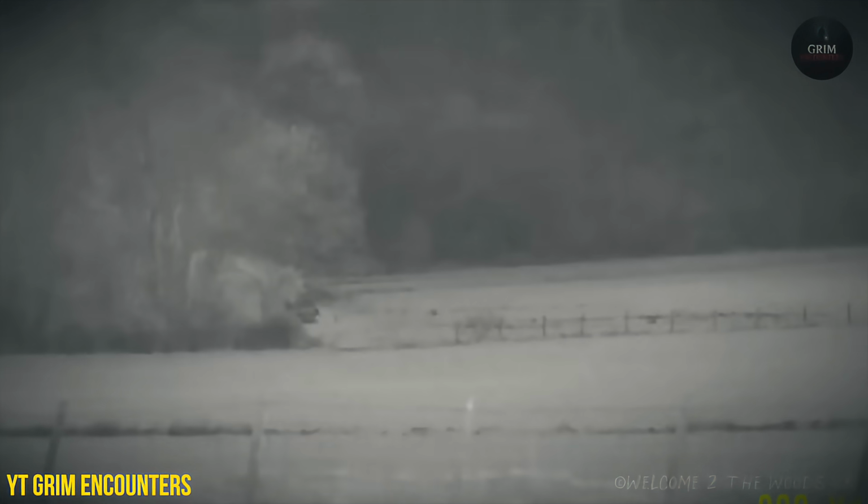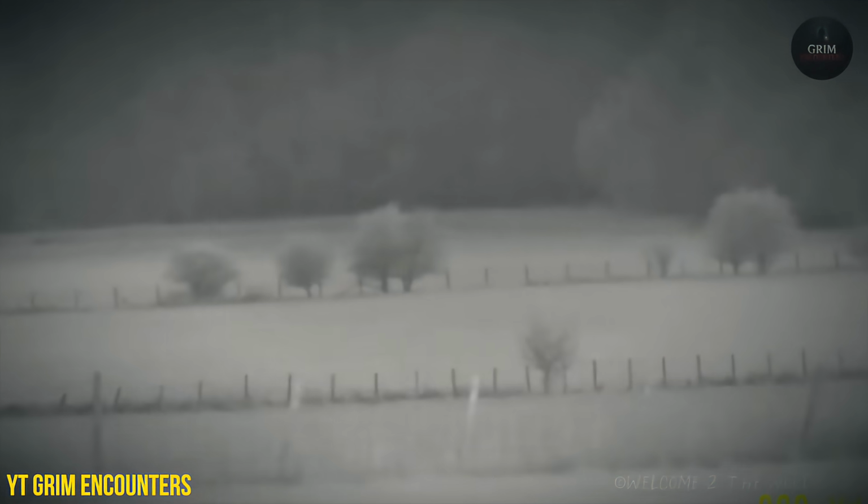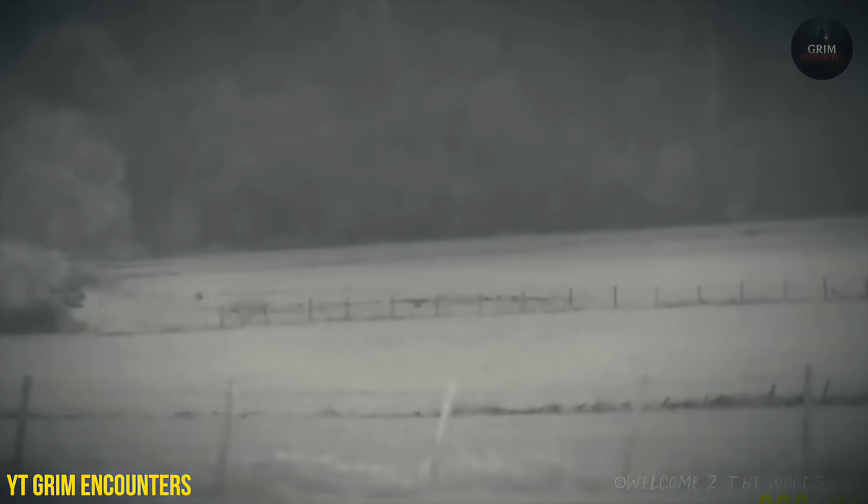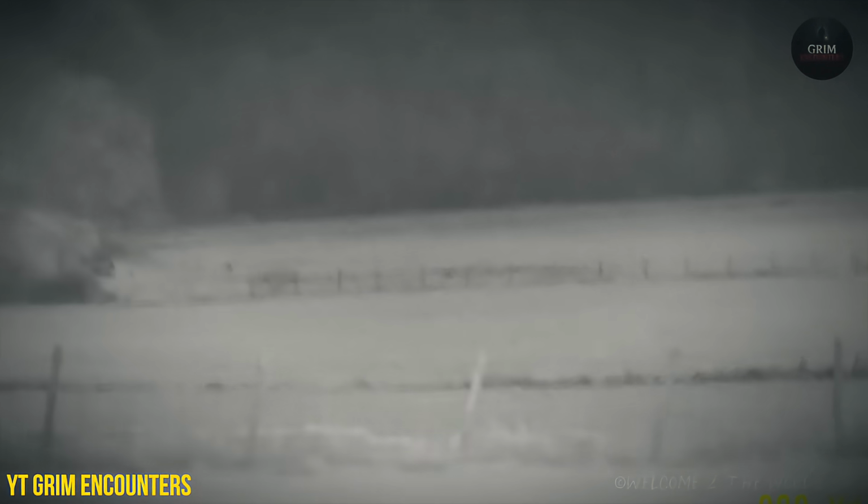I definitely don't think it was a fox, and there's definitely no dog. It should be over in that area, poaching or not poaching. It didn't look like a dog to me. There should be no dogs over here whatsoever. For the size and length of that animal, it definitely wasn't a fox, not in my opinion.